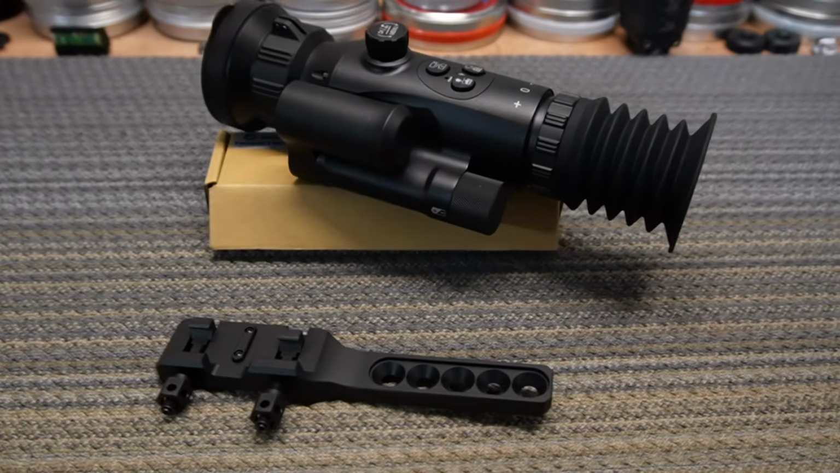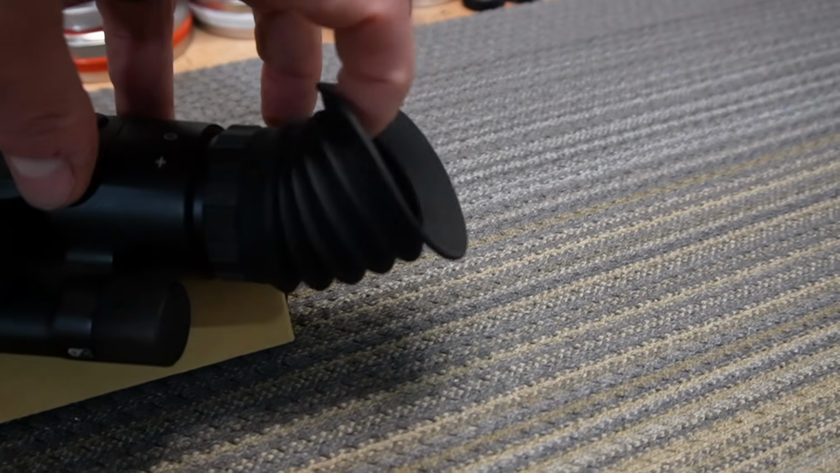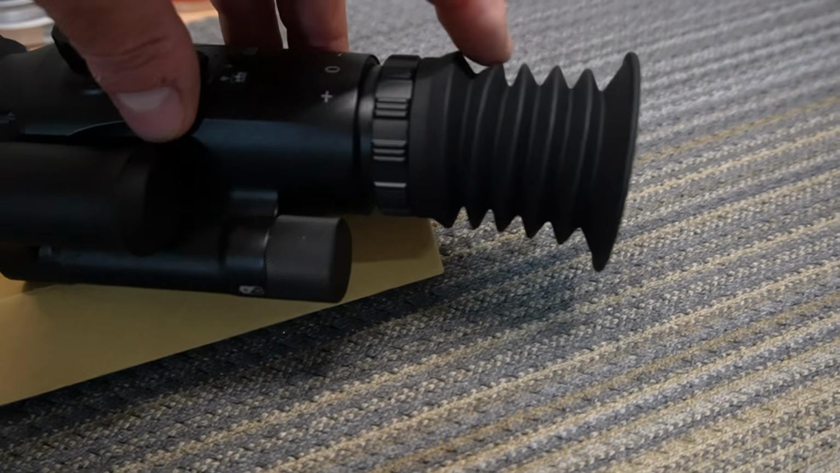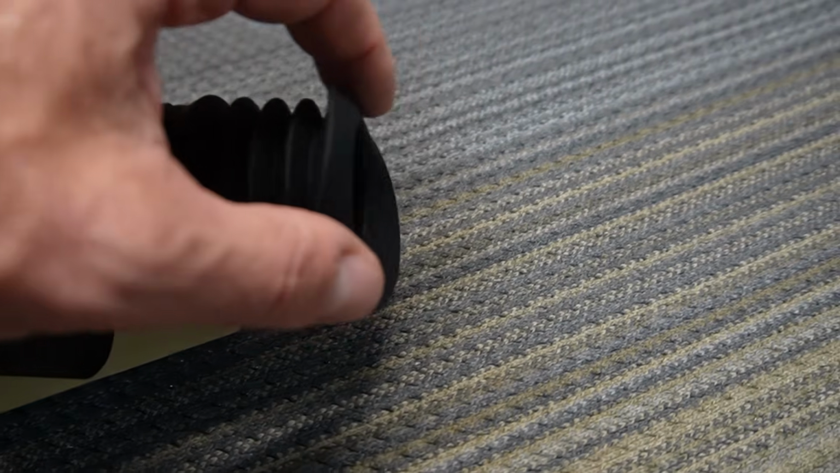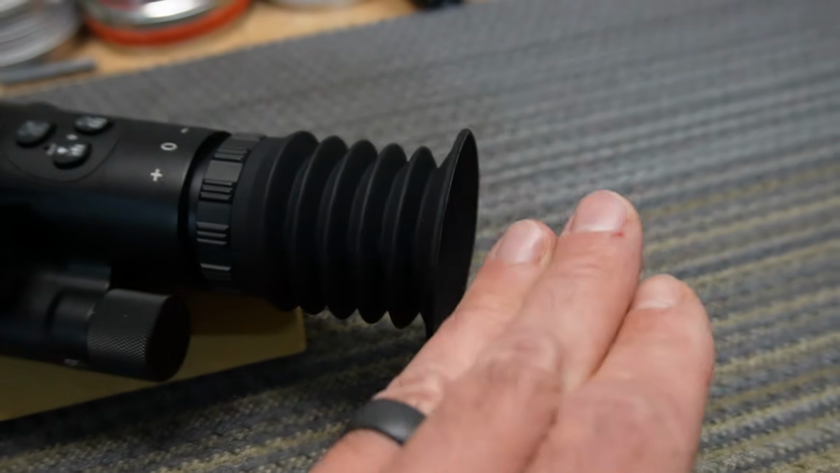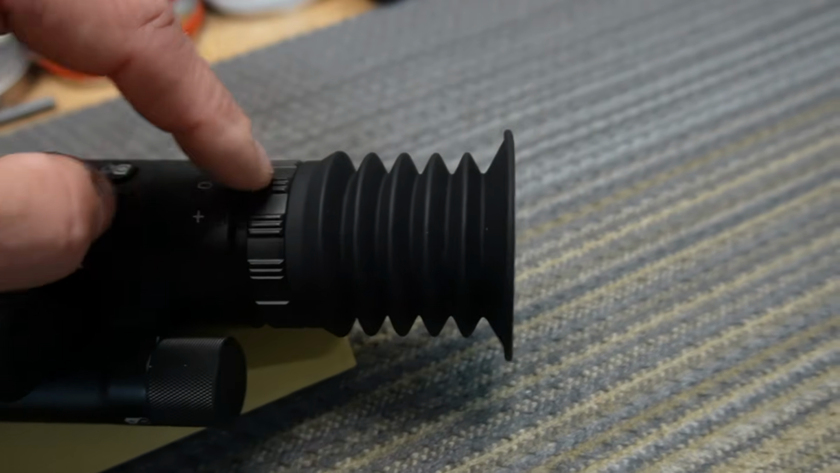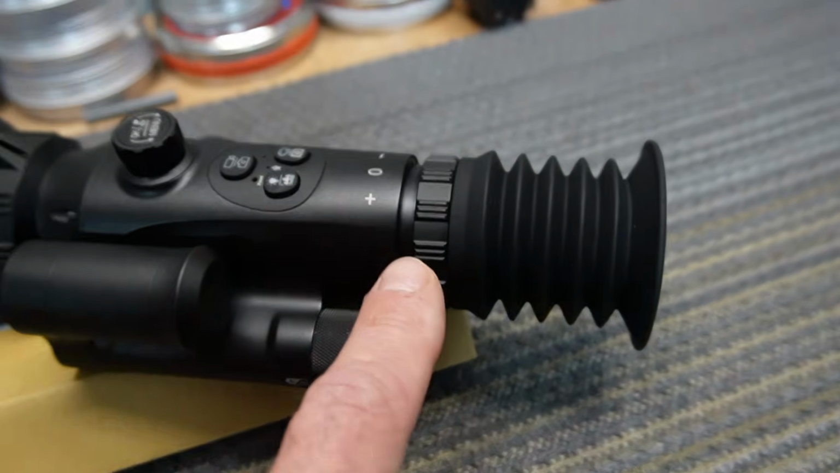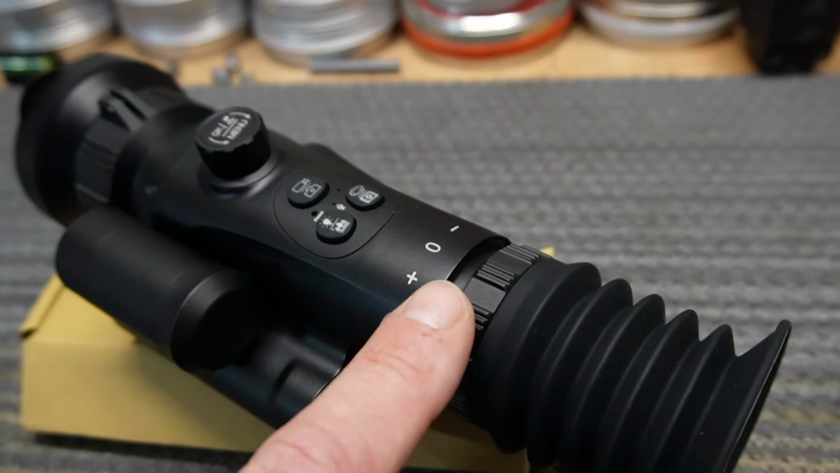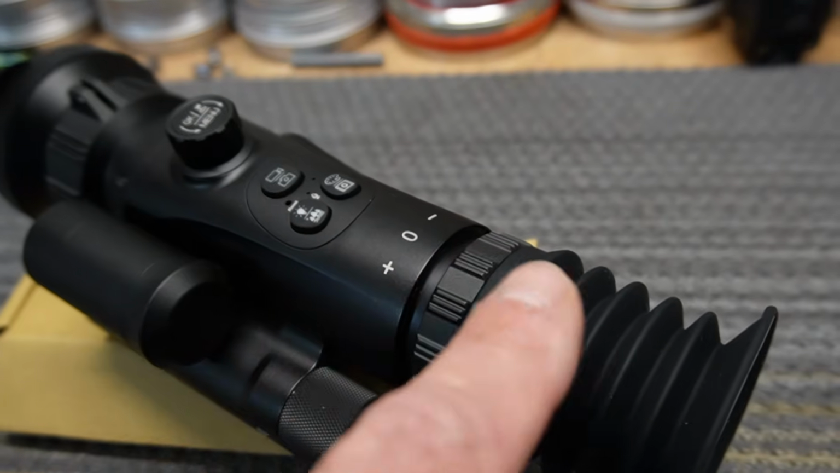As I was recording video, I almost forgot to mention a couple of things. You also get this eyepiece. It's really nice and flexible. It keeps your eye right on the target and away from the elements. It's really good quality, and it screws right on. This is your focus adjustment for your eye focus for the screen.